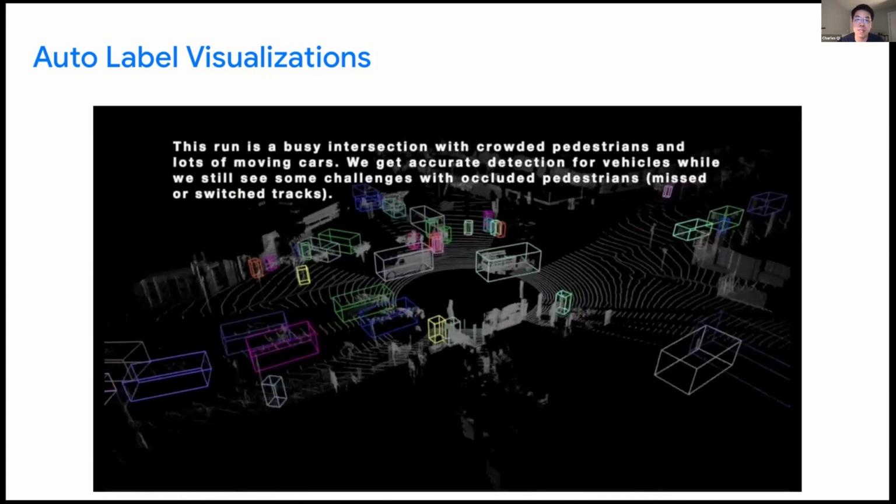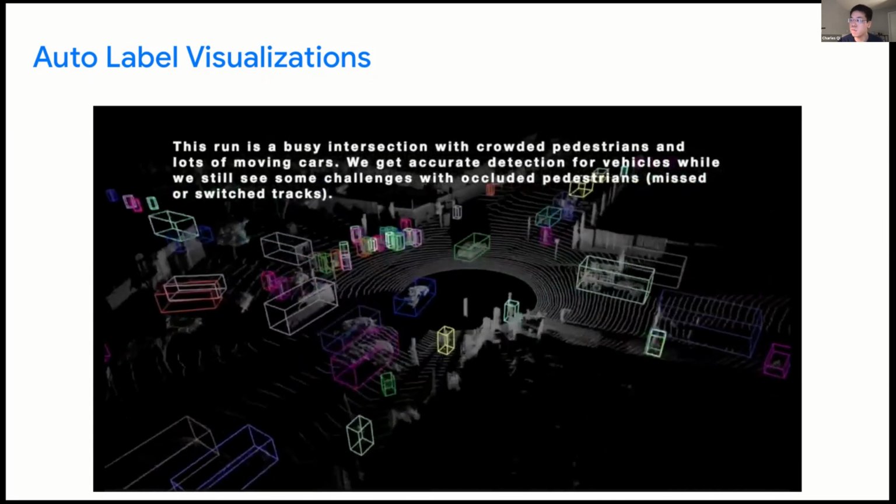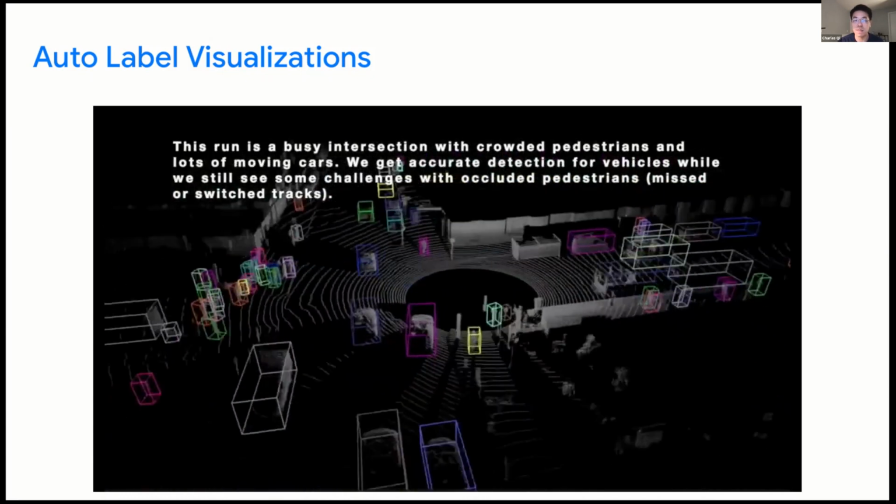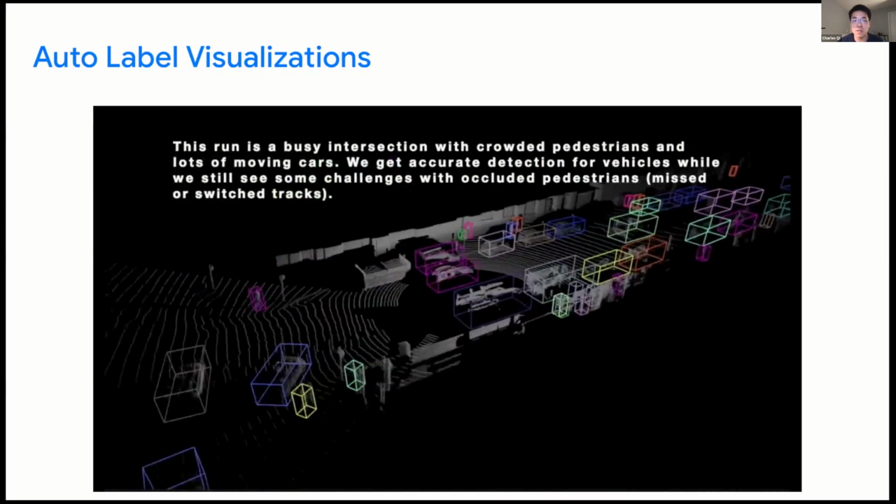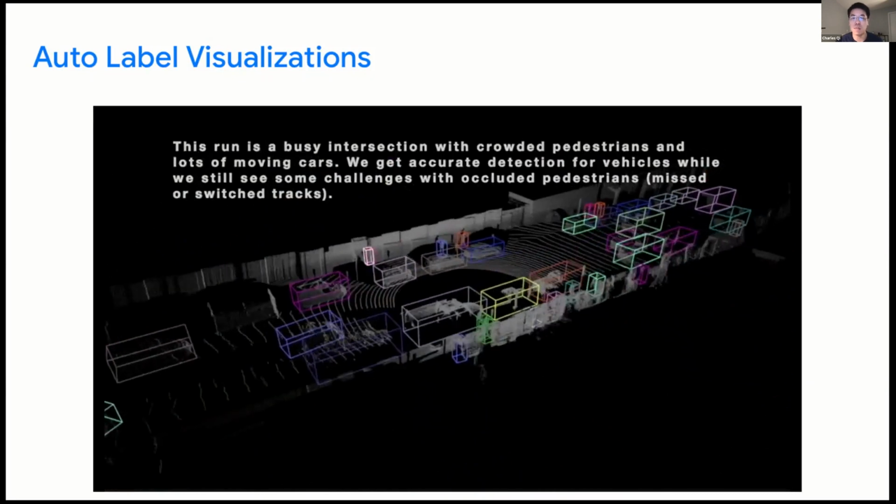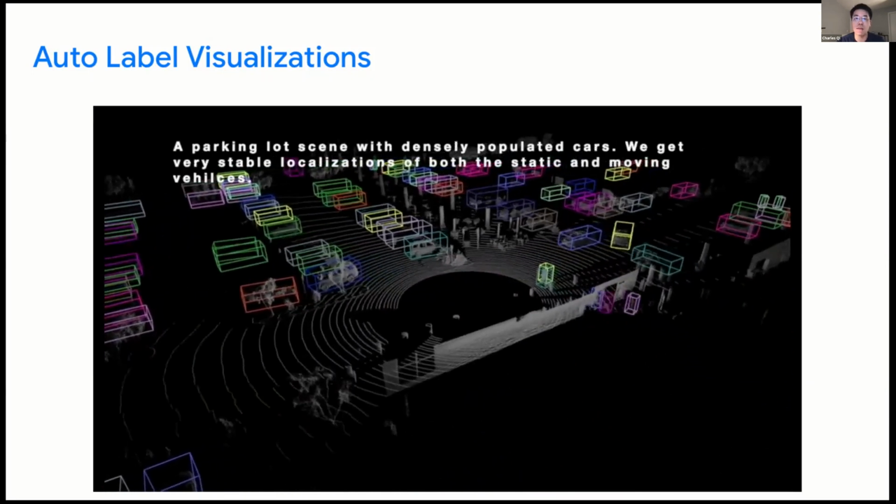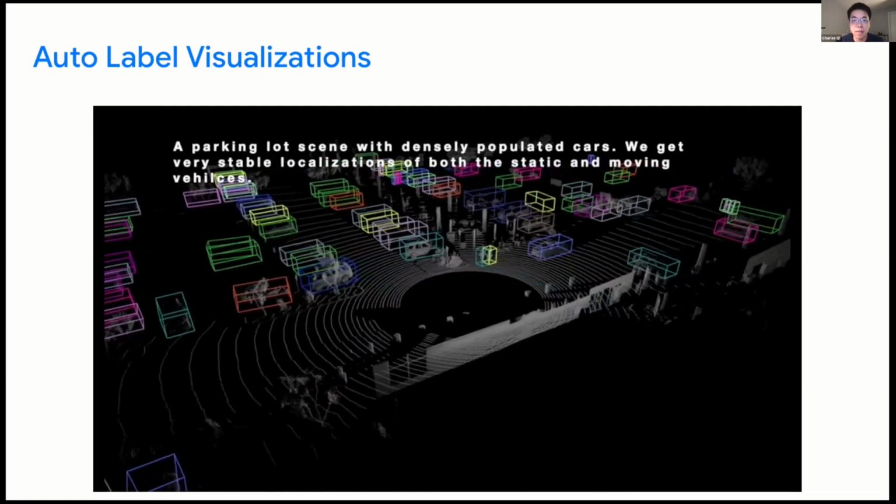This is a very busy intersection where we can see the headings of the turning vehicles are very accurate. Notice there are still some challenges for pedestrians when they are crowded or heavily occluded in terms of tracking them. And here's a parking lot with lots of static vehicles stably detected.